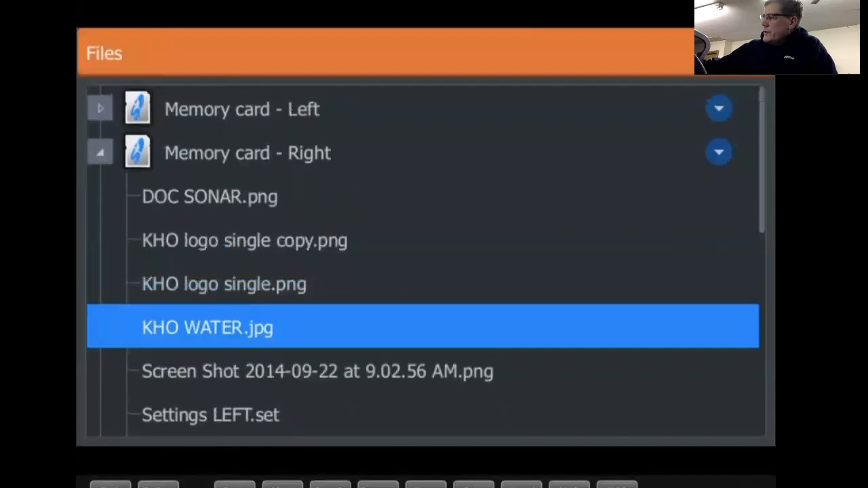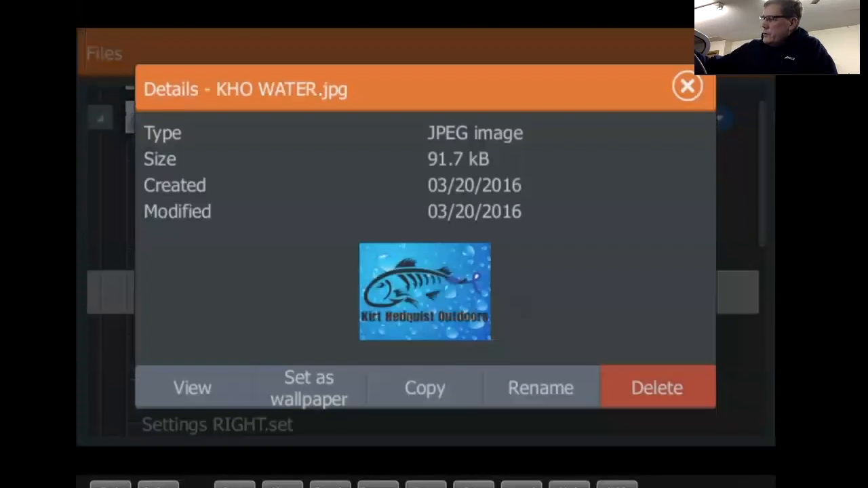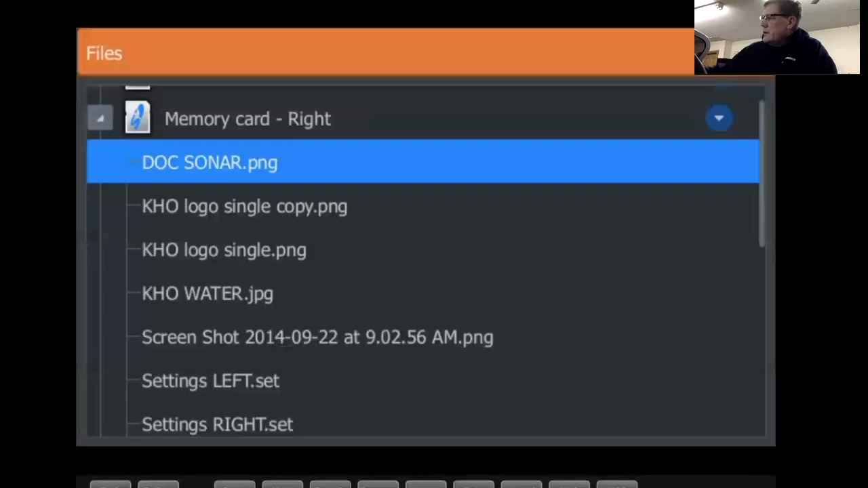here's a couple things on here that are pretty cool. You can actually have some different palette background colors. If you see on mine, it says KHO water background. Tap on that, it's going to use that background in your unit. So you can set that as a wallpaper. Dock Sonar, if I wanted to use that for a wallpaper, I could use that. Don't want to do that. So anyway, if you got a cool fish picture or something like that you want to use as a background on your screen, you can do that.